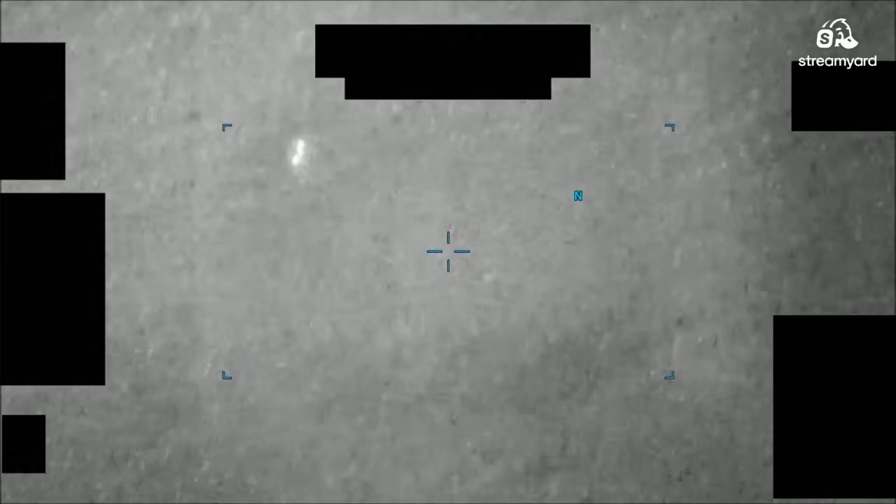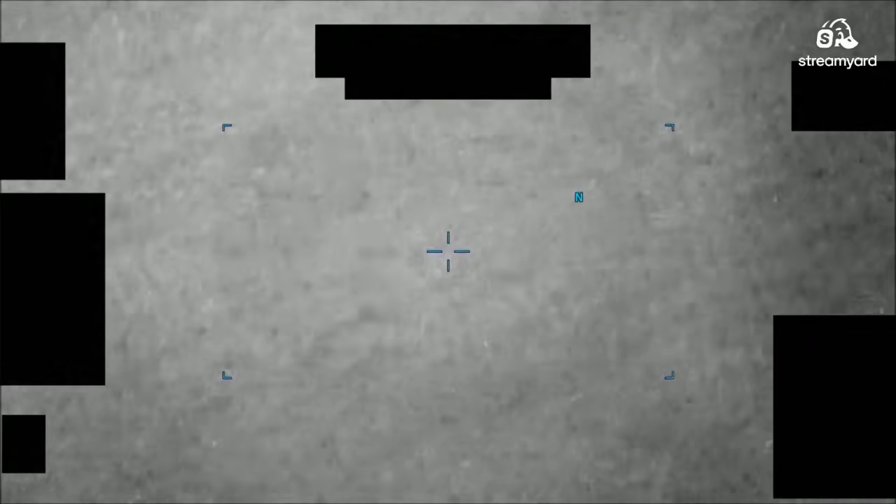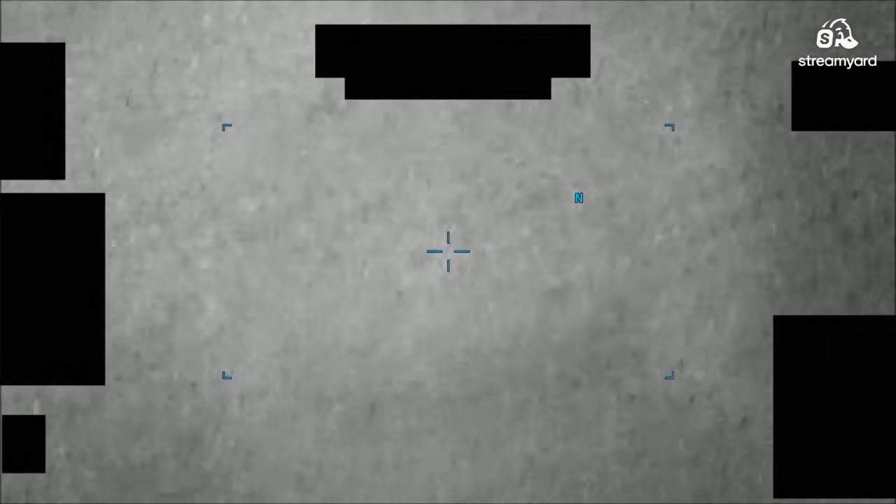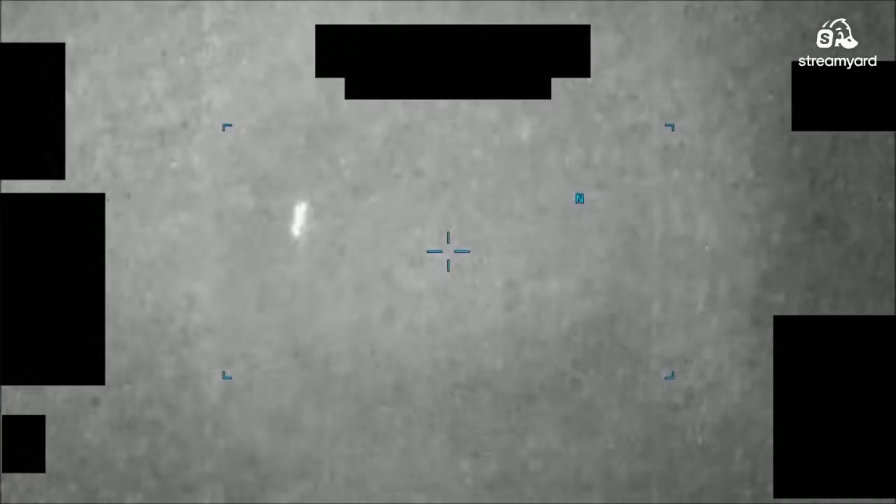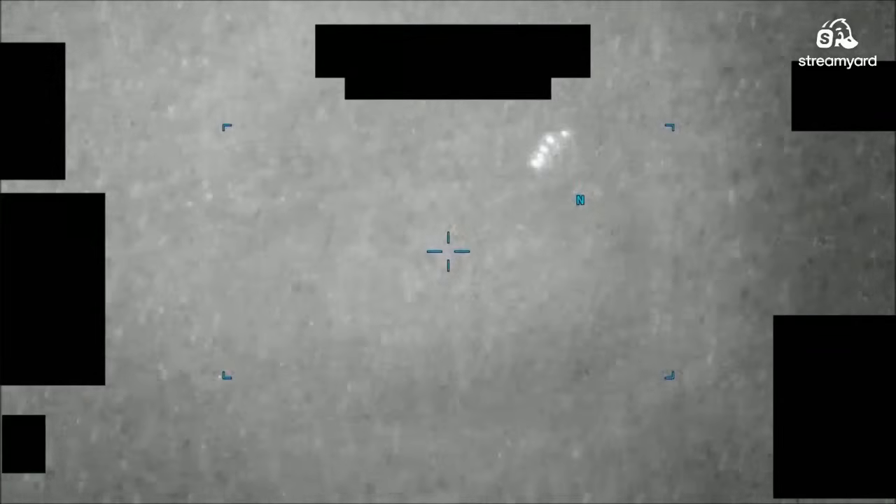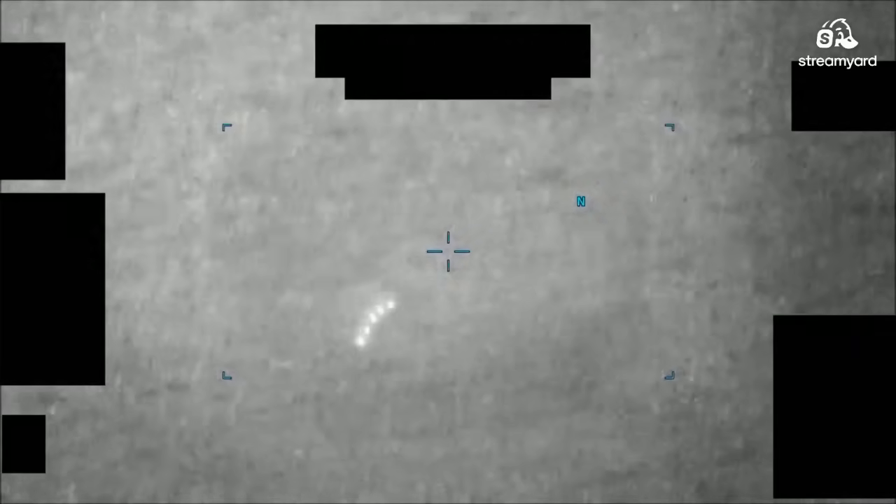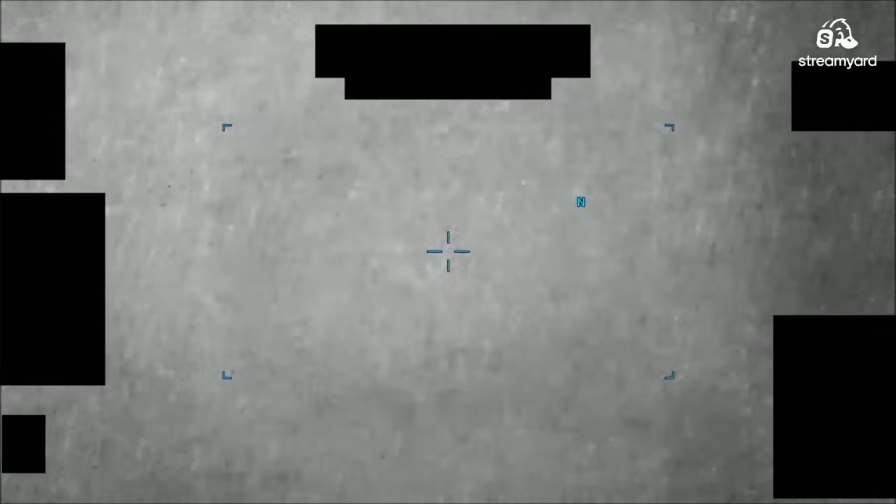This is a weird one. I don't even think birds fly like that. I'll call this anomalous just because of the travel. This is just strange. Maybe birds.